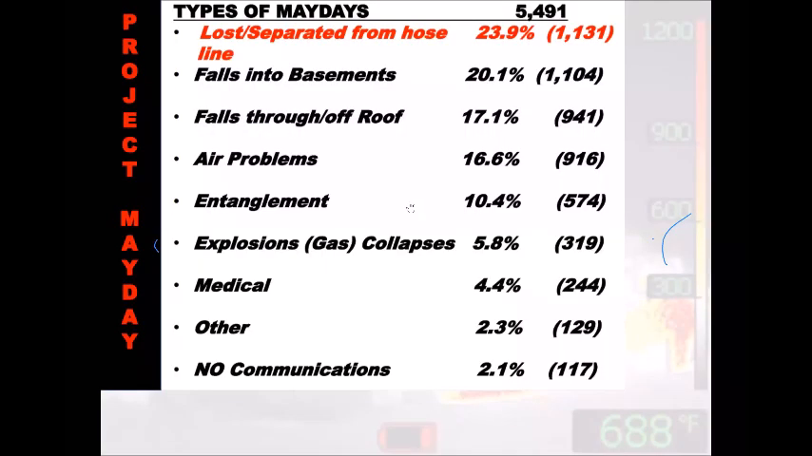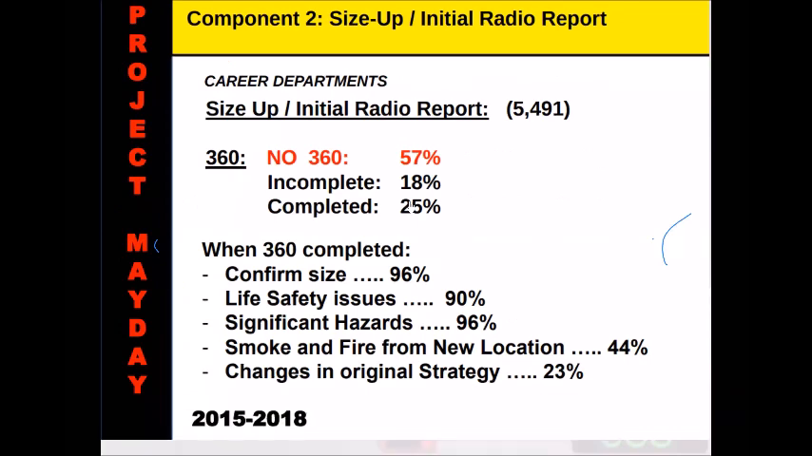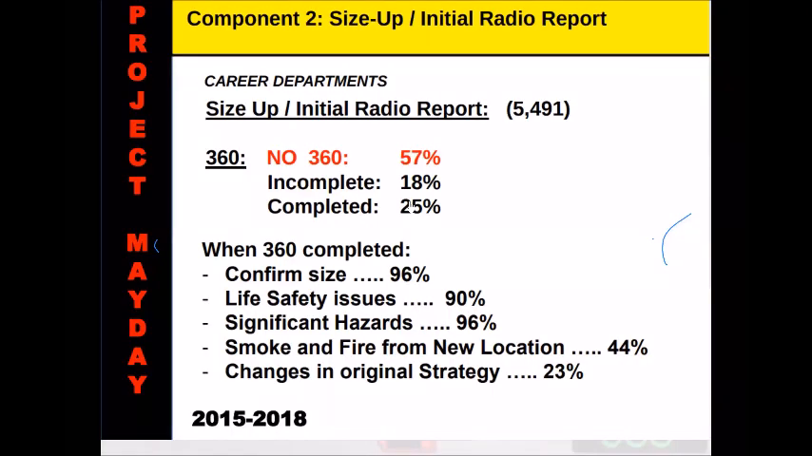Talking about some RIT, all this information here came from Project Mayday. The biggest one that just blows my mind: we did not do a 360 at all, 57%. We have to be doing 360s on all of our fires. We have to use the thermal imaging camera along with our 360 to quickly identify flow paths, things like that, that whole slicer's algorithm.